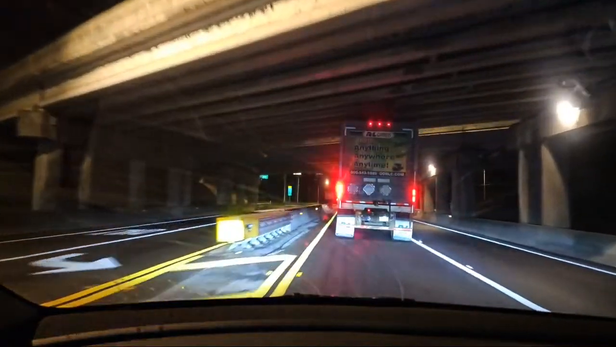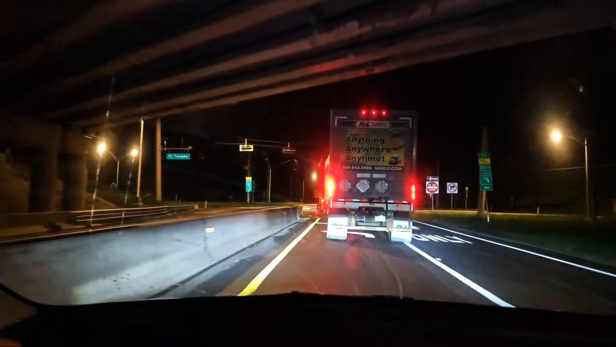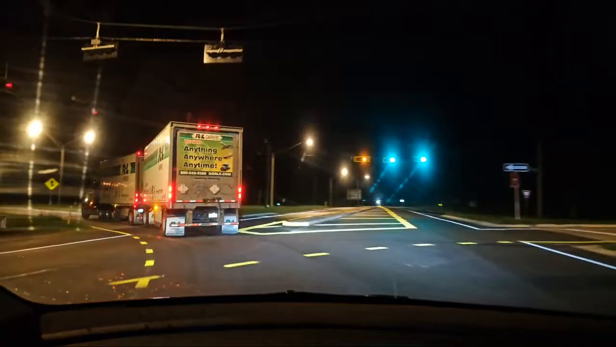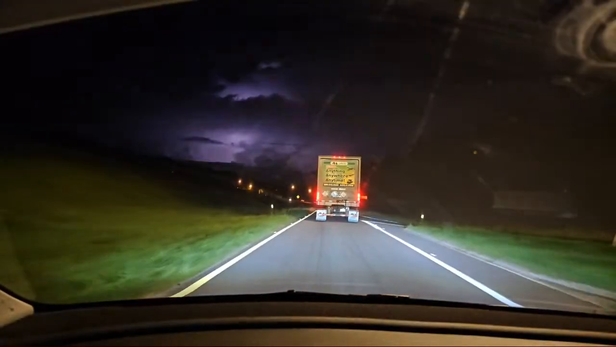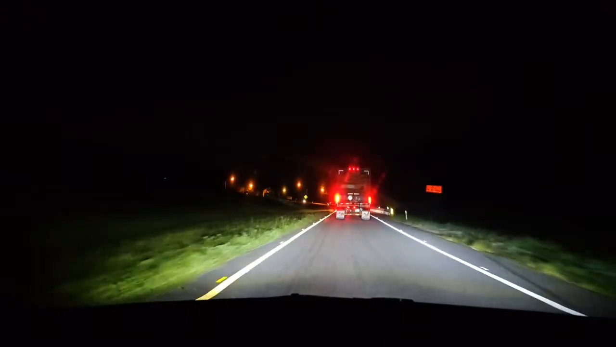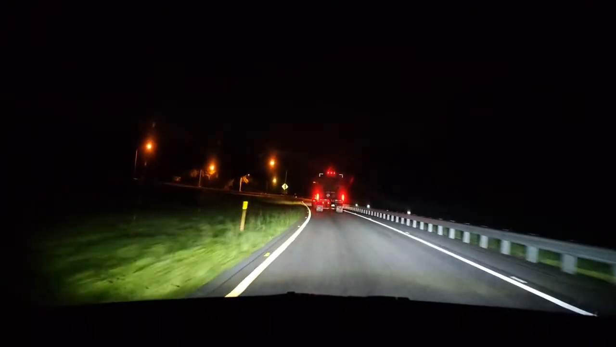Oh yeah, I think we'll be at a good angle to see some lightning, better than what we were. And once these lights get off my window, you can see better out the window. My window's so dirty. Oh yeah, right there. That was cool. The lights look like lanterns right now. It's wild looking.